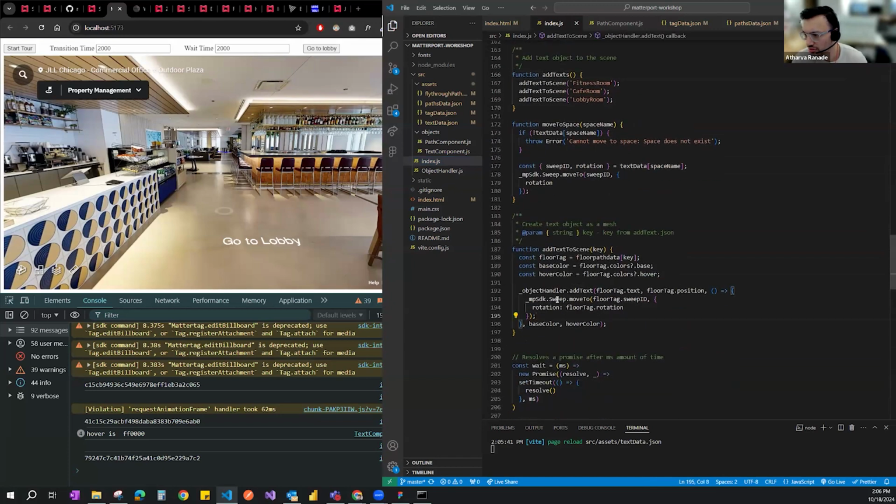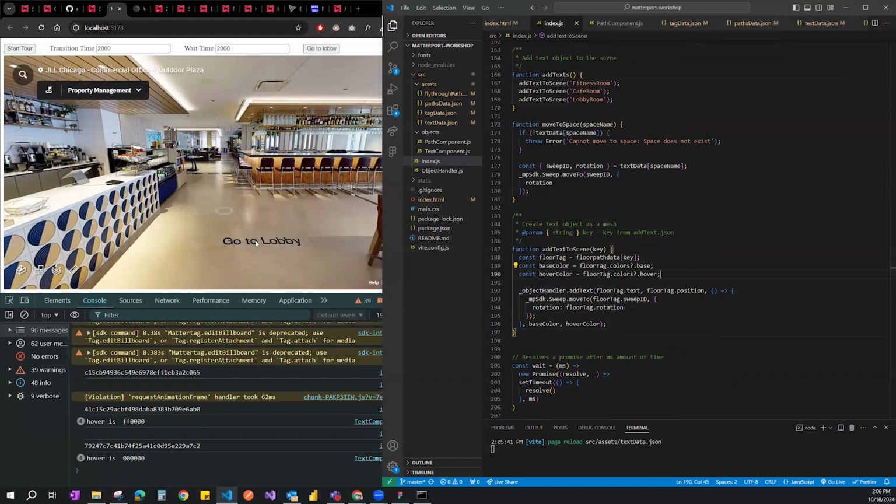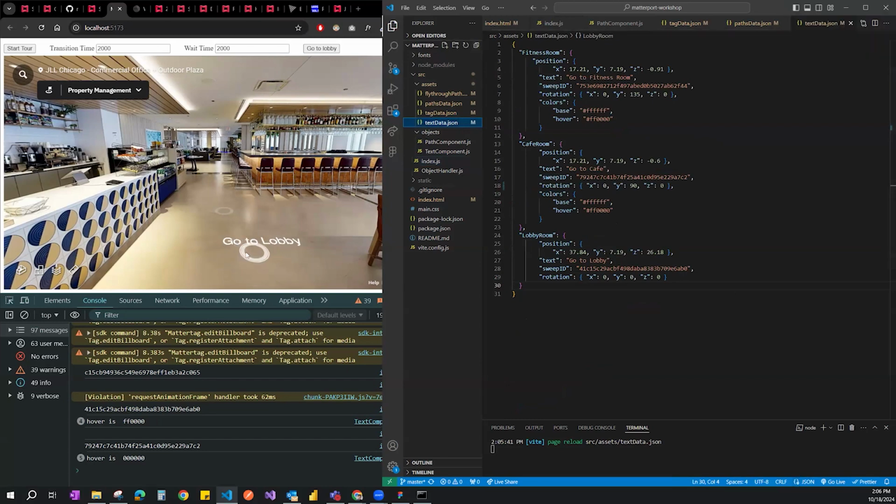So we're saying sweep, move to the floor tag, which we did previously also to set up the fly through. And then we're saying rotation, give me the rotation. And we're passing in the base color and the hover color. So this is just a function that helps set up the functionality of that. This text doesn't have to be on the floor. I'm using it on the floor because it's just how it works.